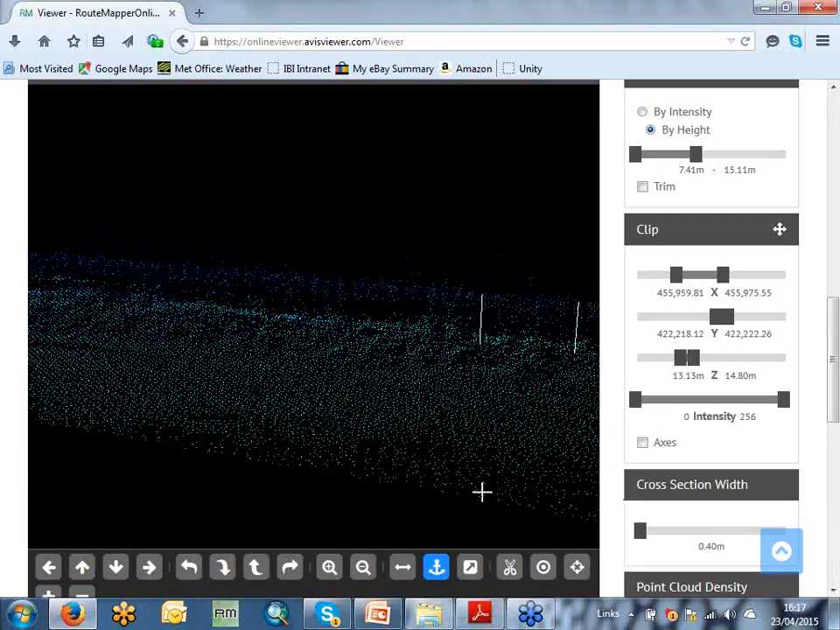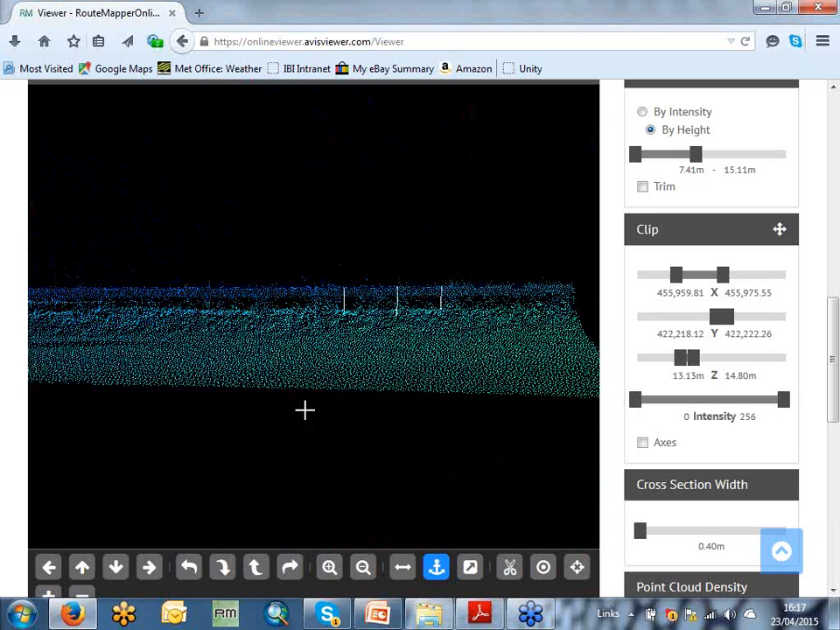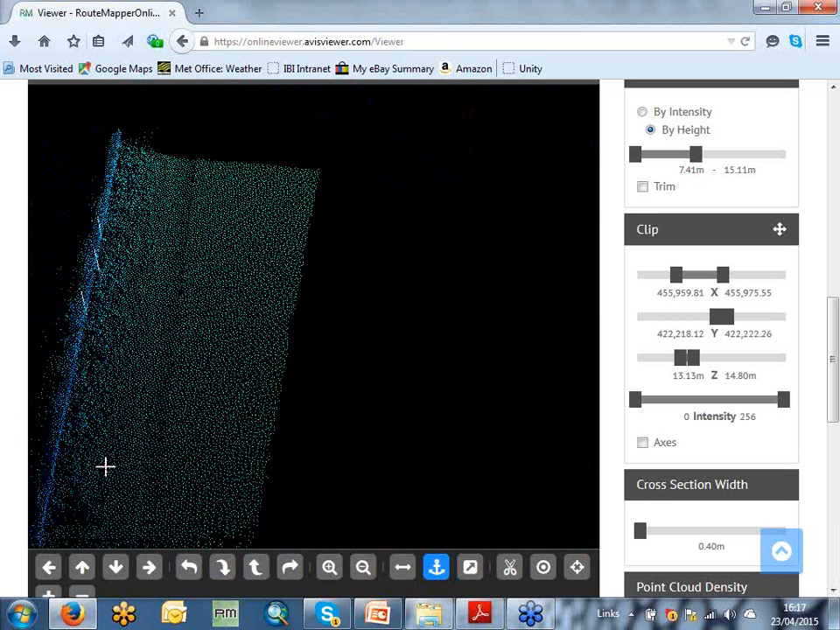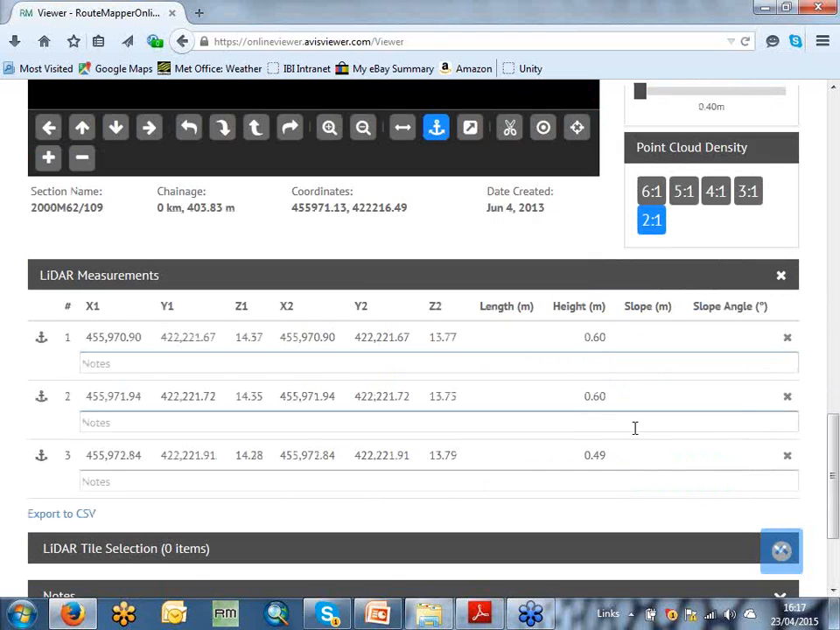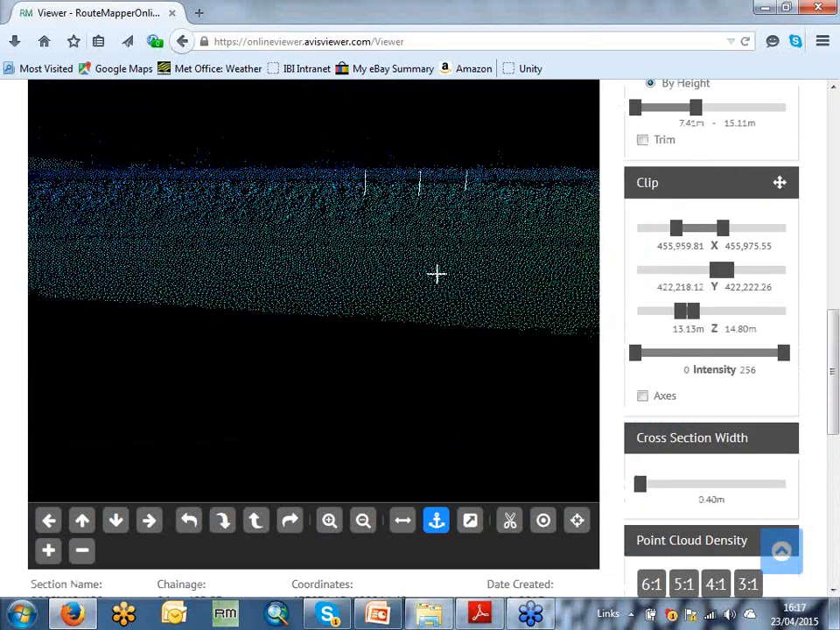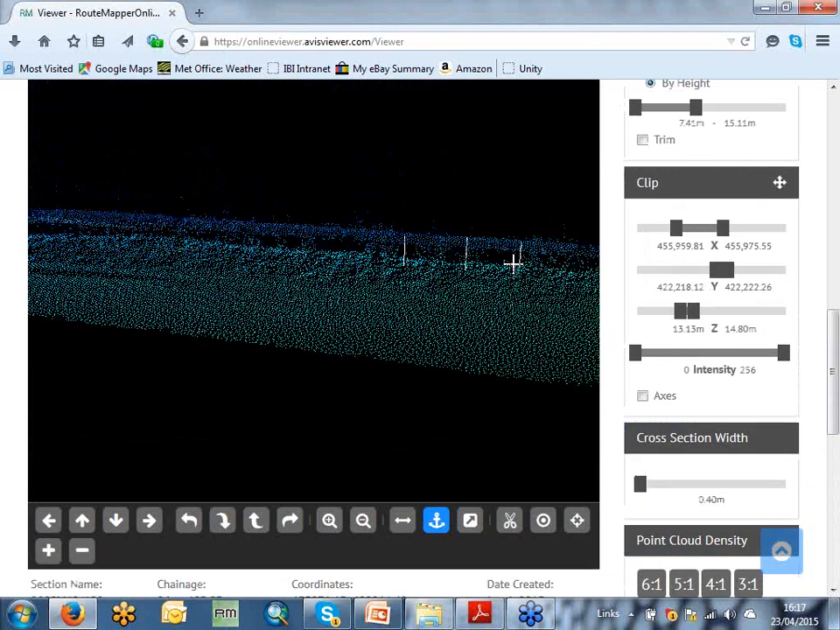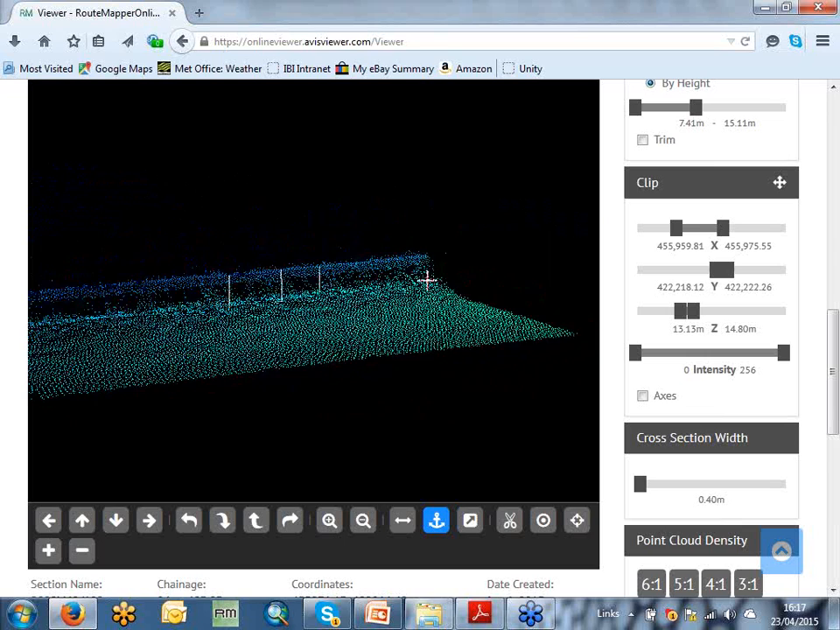So I've taken 3 measurements, just to zoom out, spin around, and you can see those measurements are pretty tight on the guardrail itself. And here we have our mounting heights. So 600 millimeters, 600 millimeters, and 500 mil. I would say probably the last one, because I've been a bit rough and ready. I've probably picked up something underneath the guardrail, which is probably a bit of vegetation.